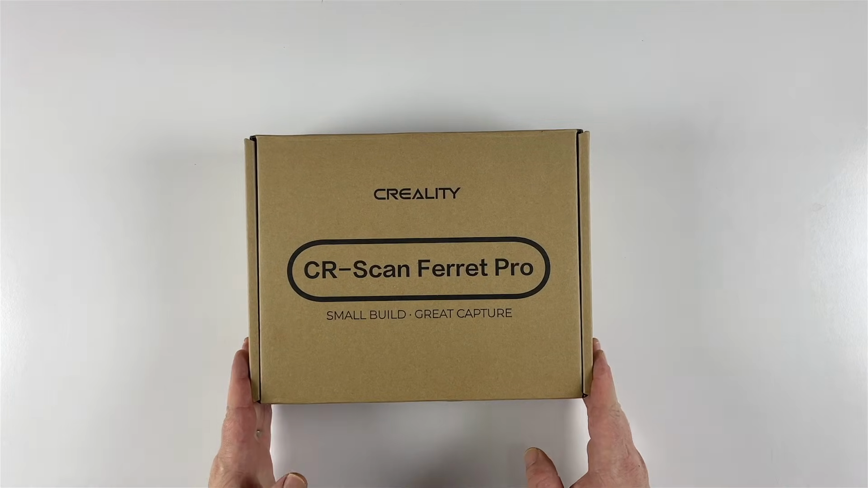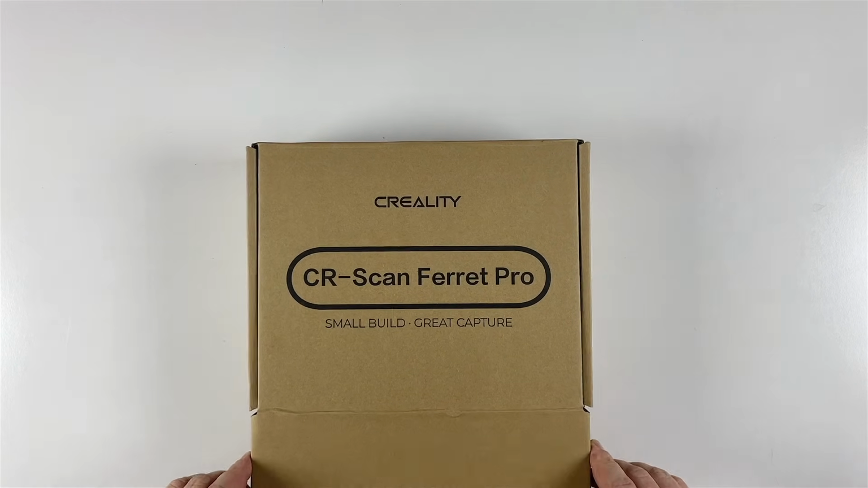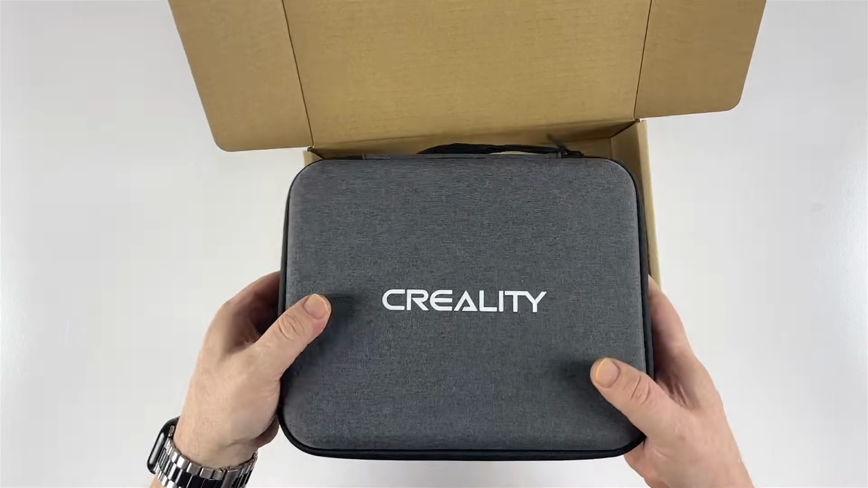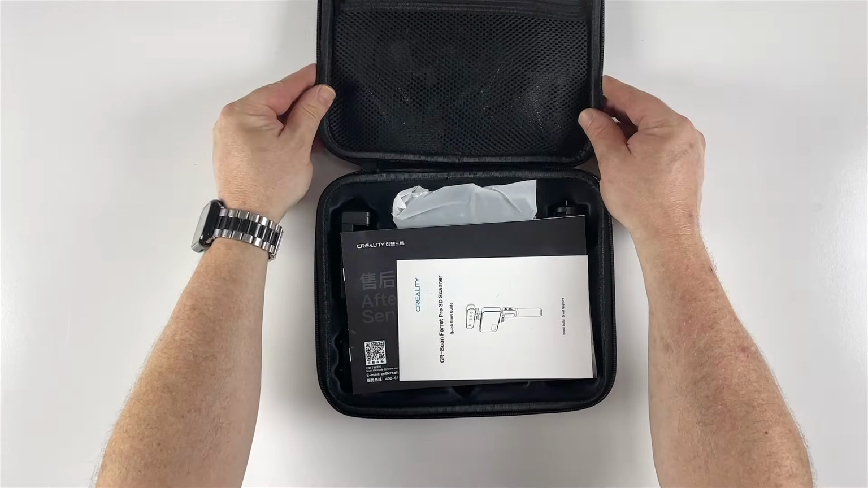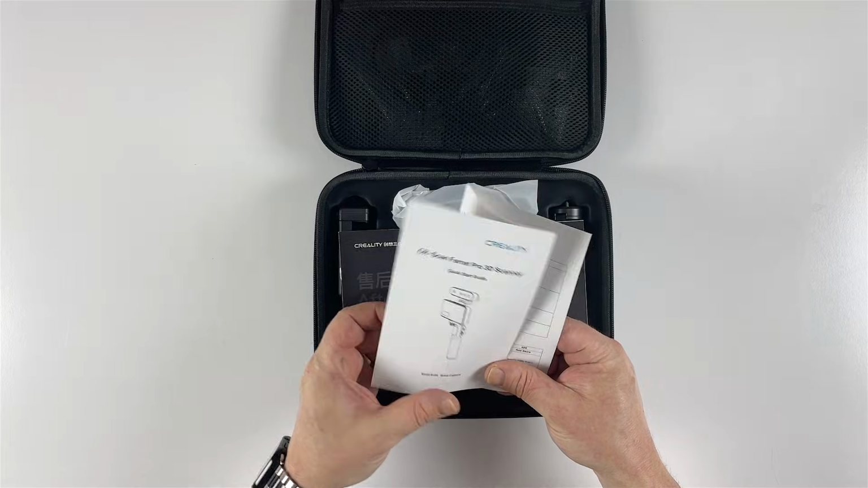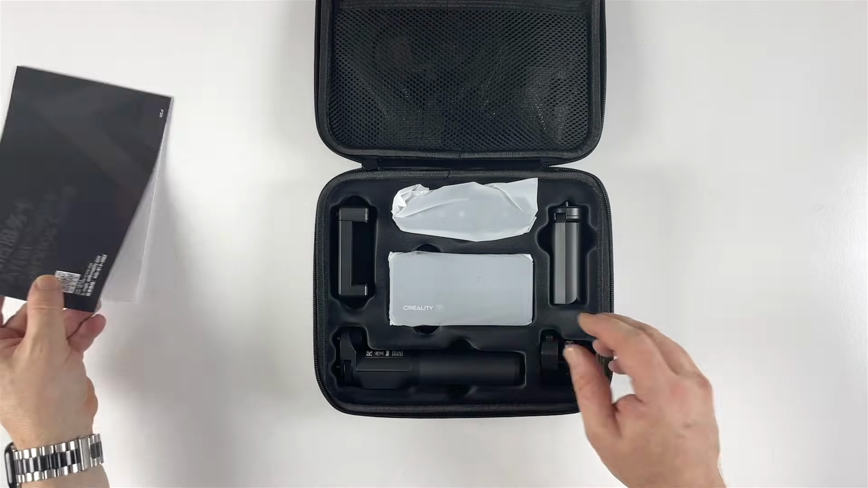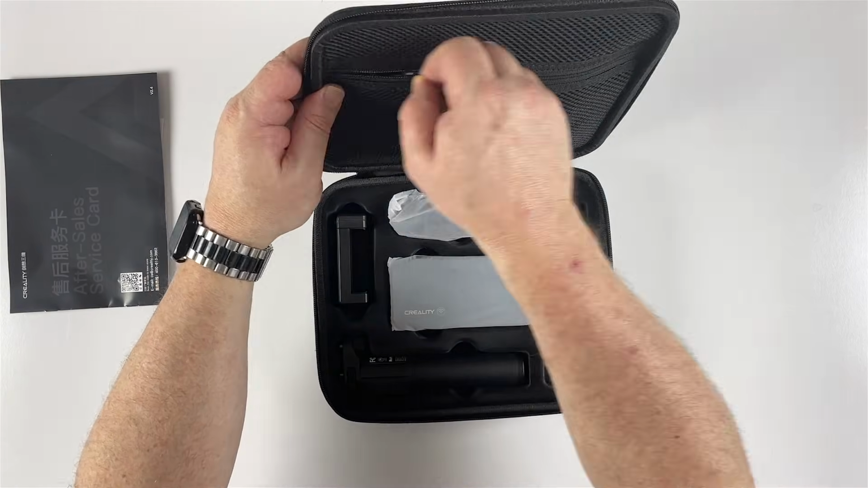Here is the CREALITY CR-SCAN Ferret Pro. So let's see what is in the box. And oh, I like the look of that. Lovely little case there. Okay, so we have got a little quick start guide there. Enough information to get going. After sales service card. And some bits. And I'll have a look at this first.